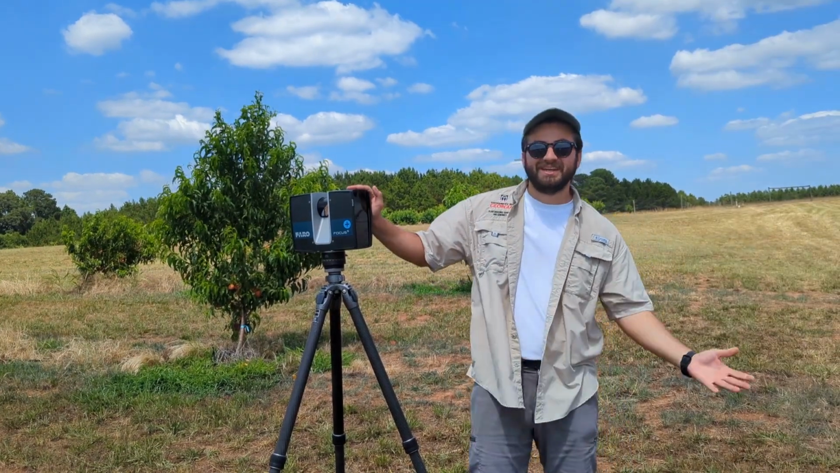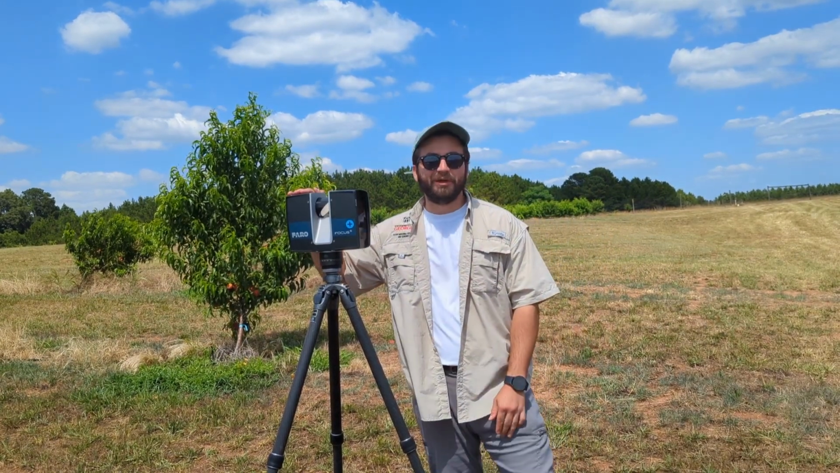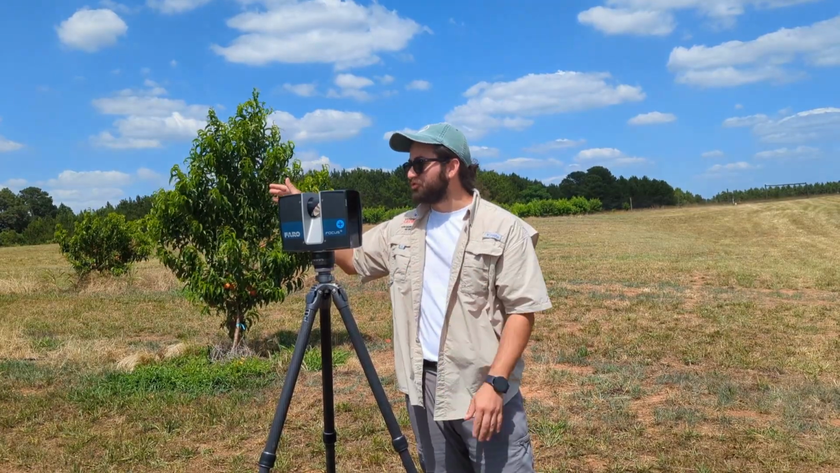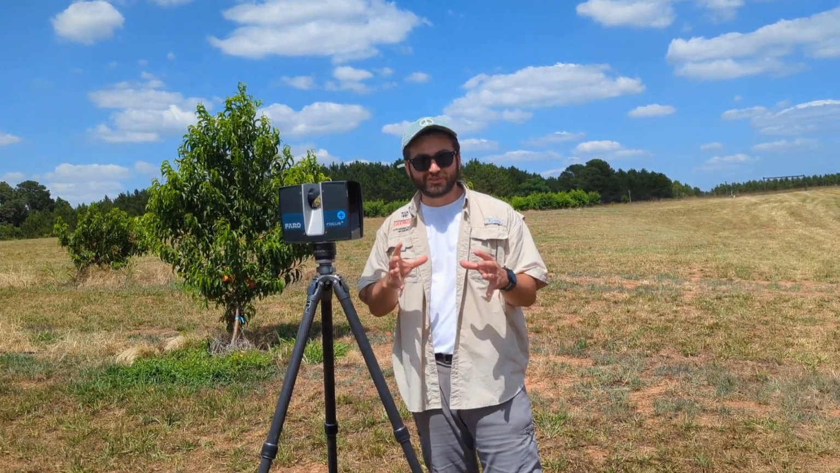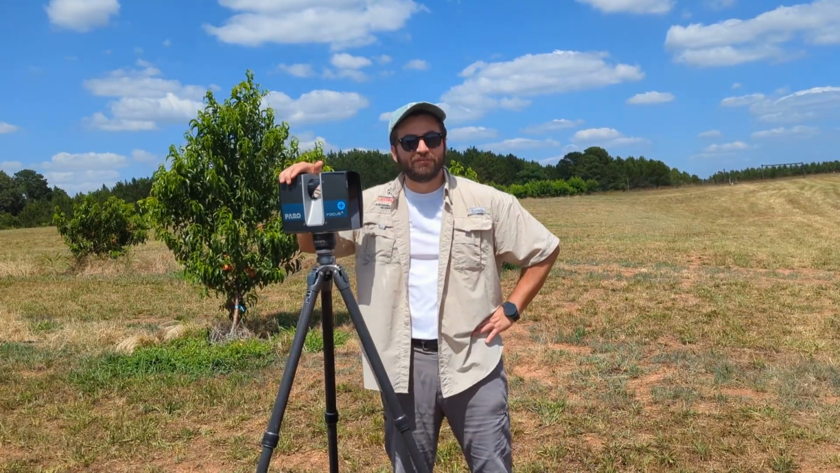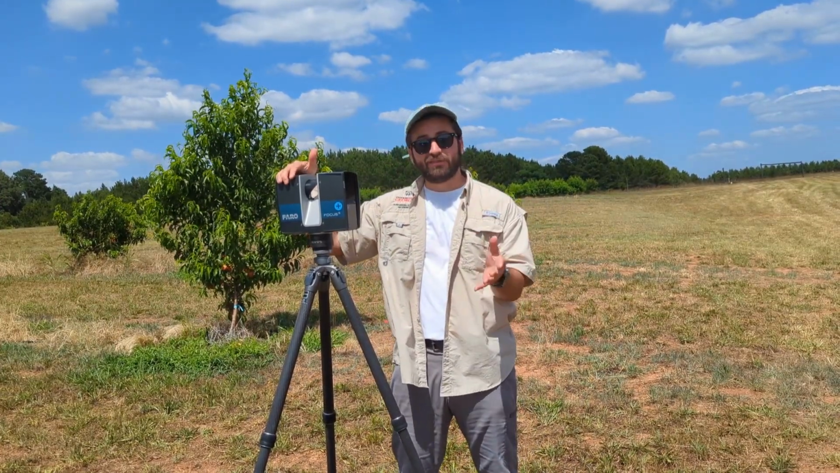Awesome, and that's it. That's the end of the video. With this, you should be able to get your own Faro scanner, and then scan your own targets in your trees, and then compile all your scans together so you get those nice 3D images of your trees so you can phenotype them later.